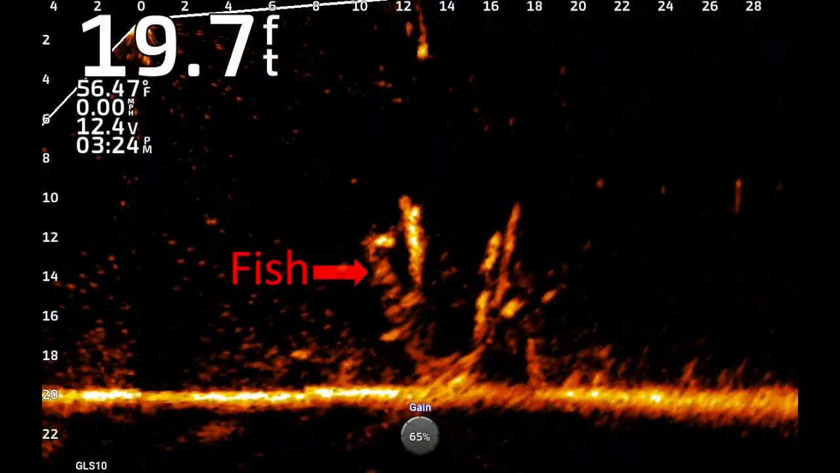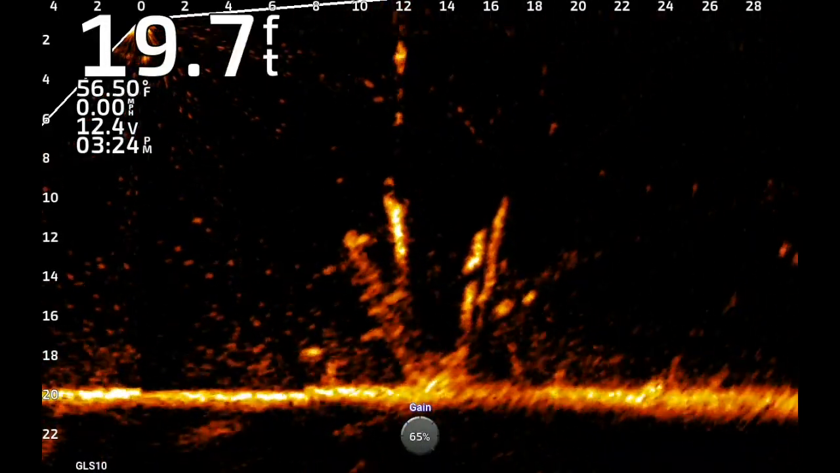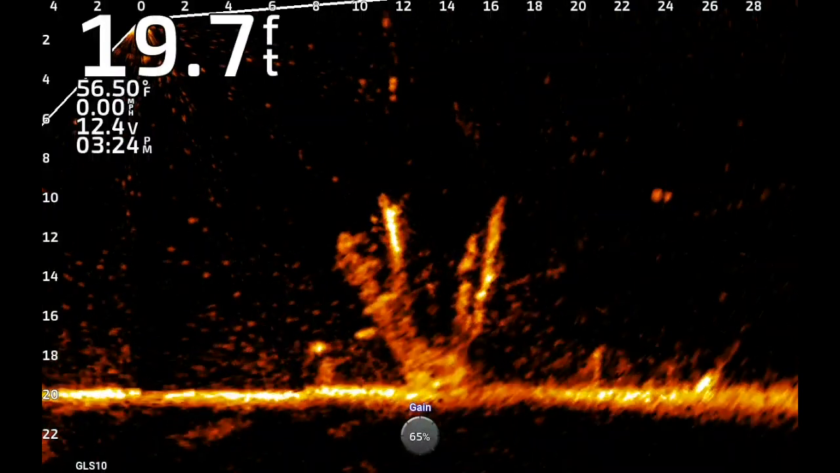Same top as before, just a little bit different angle on it. This top was ready. The fish on it all seemed to be pretty hungry.